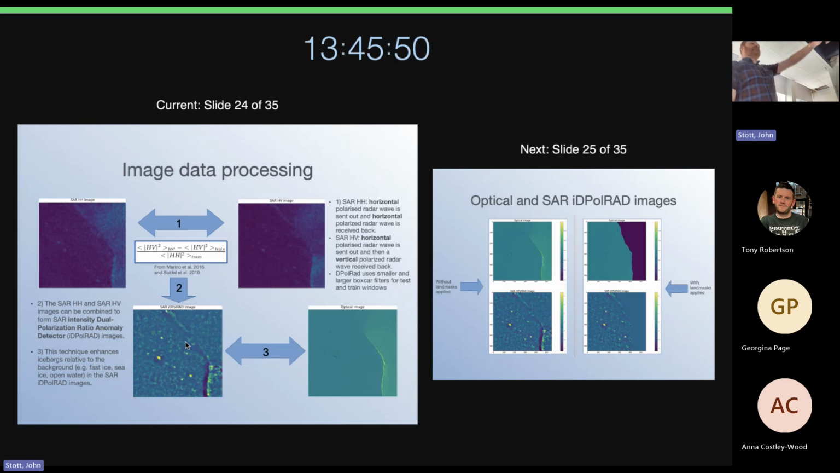We don't actually use the iDPolRAD now, talking to Armando about this. You also times it by the intensity of the HV as well. So this enhances the icebergs relative to the background. This relates to whether or not the icebergs are wet or whether there's some scattering inside the volume of the icebergs, and makes it much easier to detect them. And you can see on that SAR image there, you can also see this is the optical image, and there's a group of icebergs there and several other icebergs around that are showing up on that SAR image.